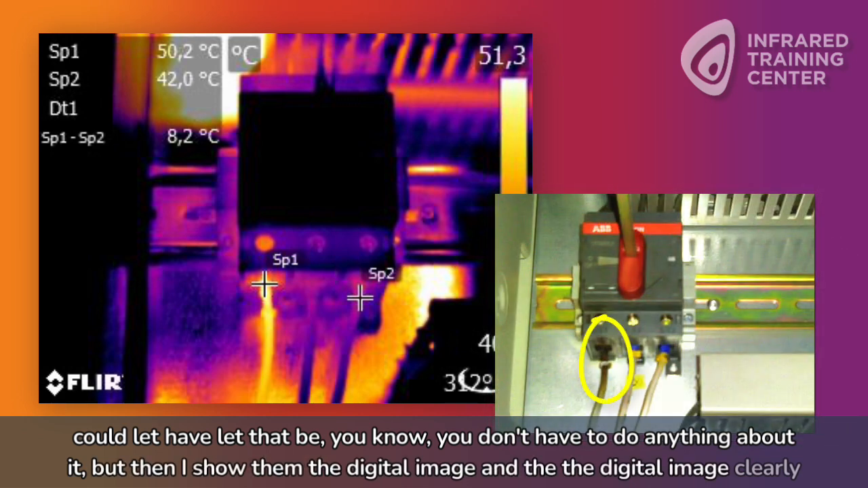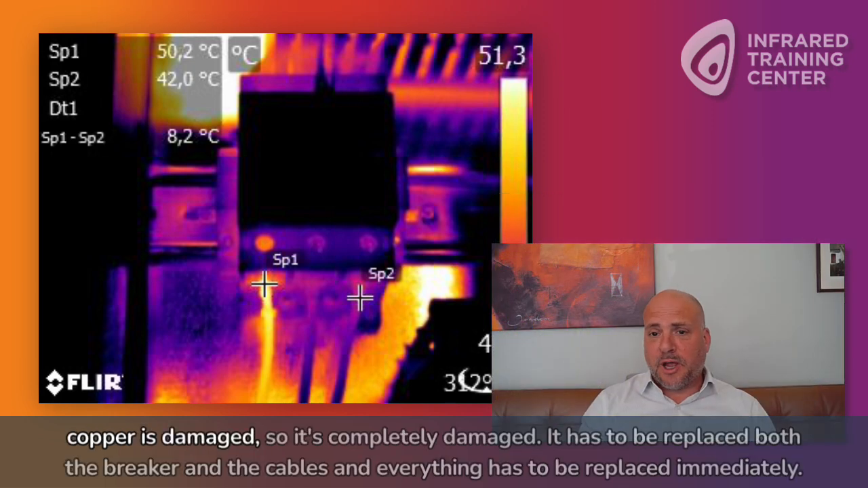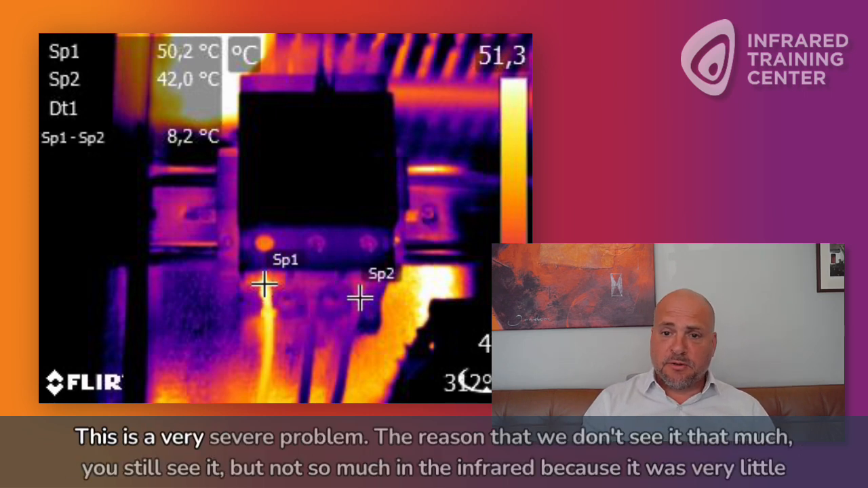And the digital image clearly shows that the first phase is clearly burned. It's heavily burned. And you can see that not only the insulation is damaged, but also the copper is damaged. So it's completely damaged. It has to be replaced. Both the breaker and the cables and everything has to be replaced immediately. This is a very severe problem.